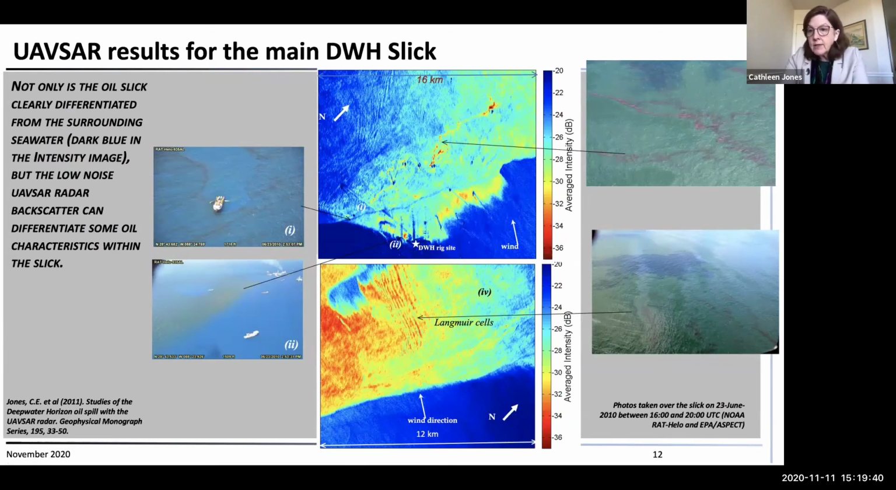So we got photos that were being taken by the Aspect aircraft from EPA, and we correlated the features in the scenes with photographs that had been taken at around the same time, and pointed out that we see these emulsion stringers in the field. We see Langmuir circulation cells that show up in these photographs here.